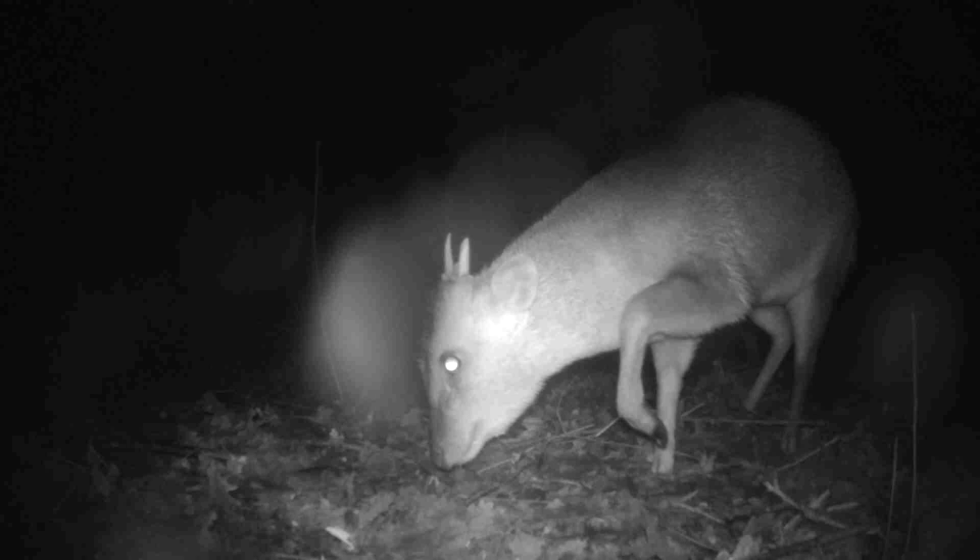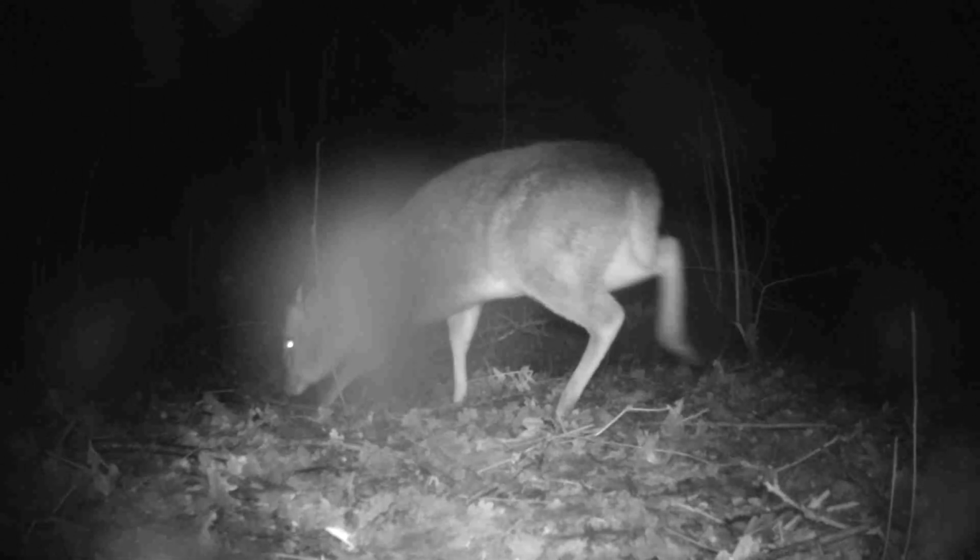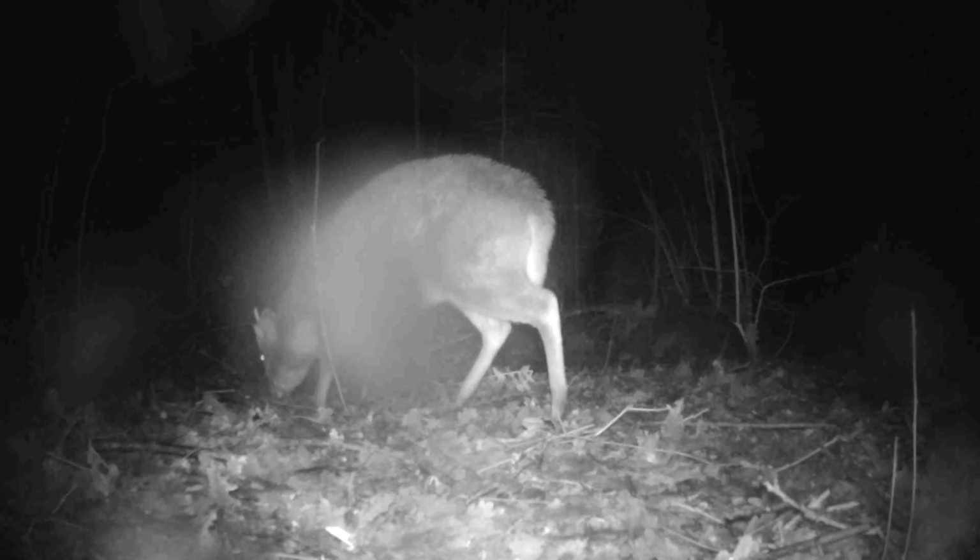And the audio is not bad. You're probably not going to use the audio for most of these kind of shots, but it wasn't too bad either. 1080p is pretty standard for trail cams. They can go up to 4K, although for general users 4K is probably way more than you're going to need anyway. And it's also 20 megapixel stills, which again should be all right.